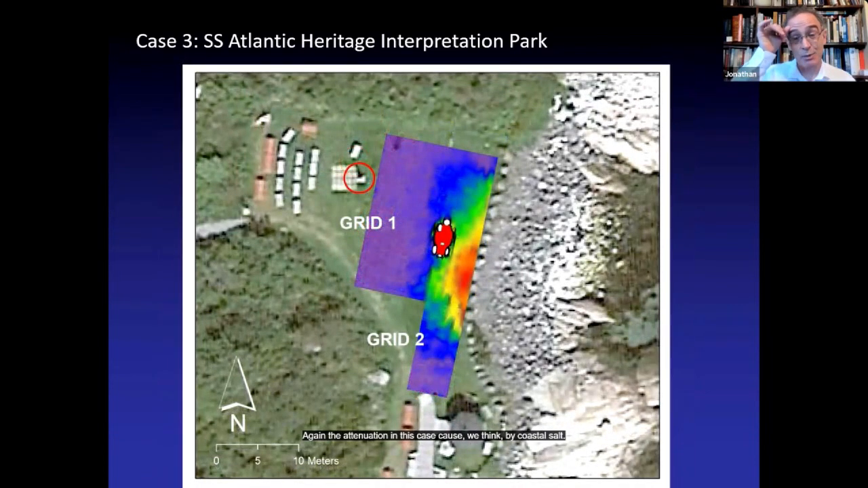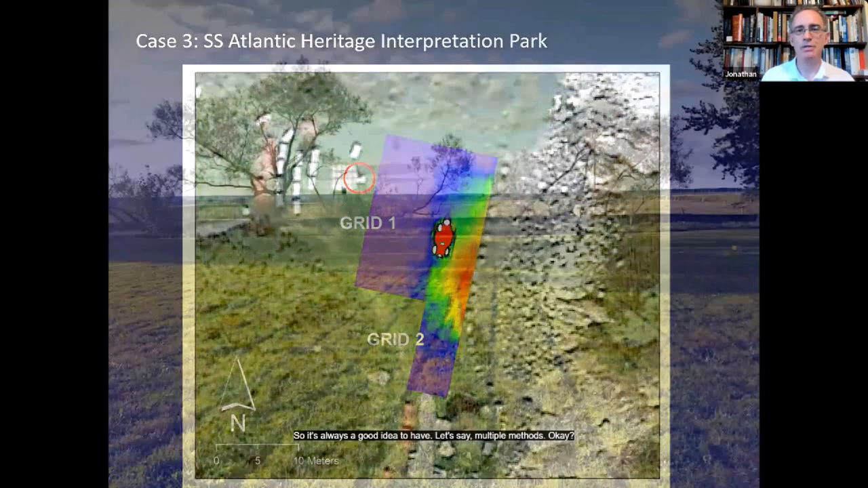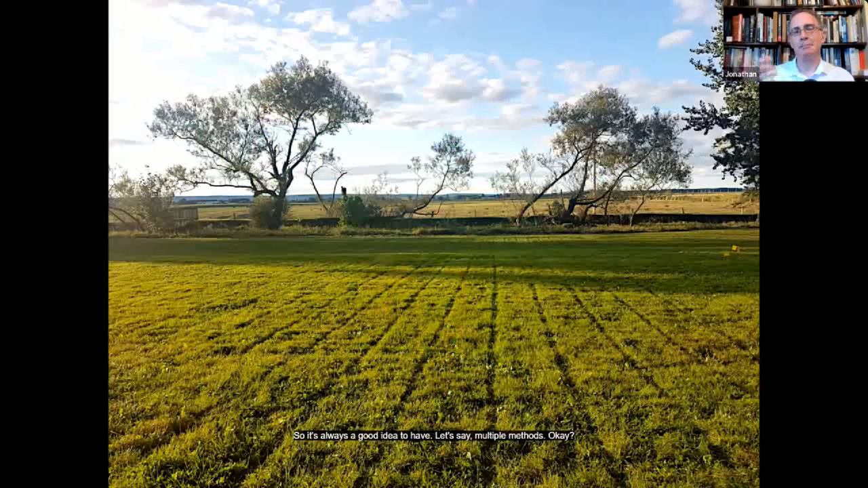Again, the attenuation in this case is caused, we think, by coastal salts. Nevertheless, this whole area is slightly more conductive, which might also be a reflection of the mass grave trench itself, holding moisture better than the surrounding soil. So it's always a good idea to have, let's say, multiple methods. Okay, so I've actually reached the end of my prepared comments, three case studies, but I thought I'd end on this shot.